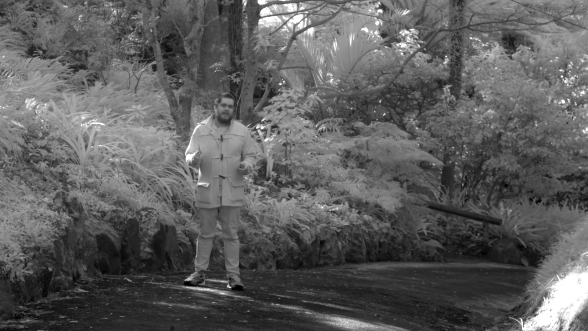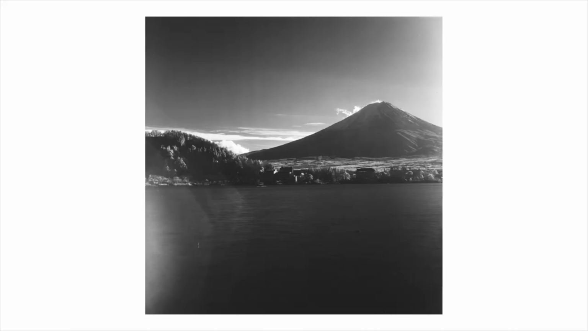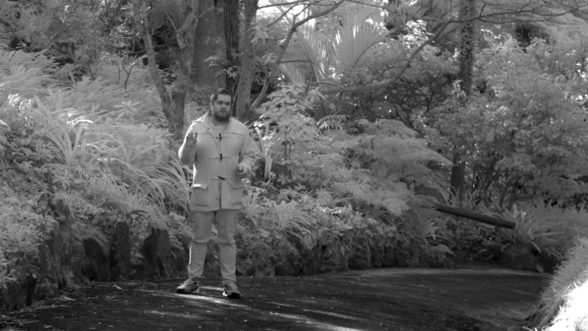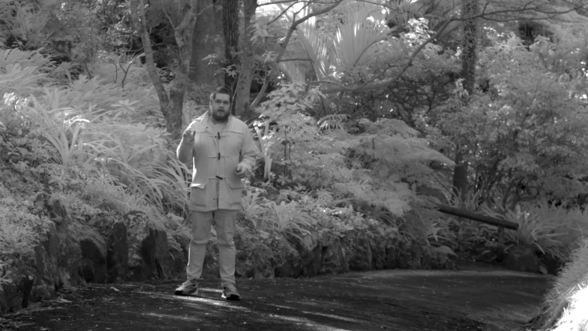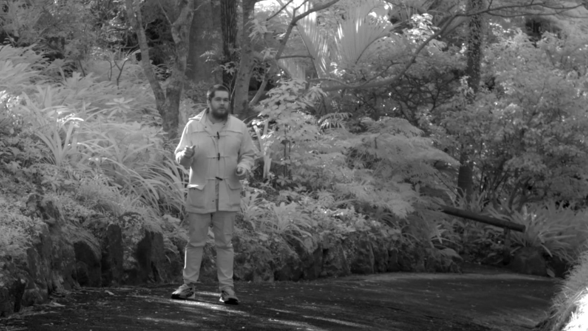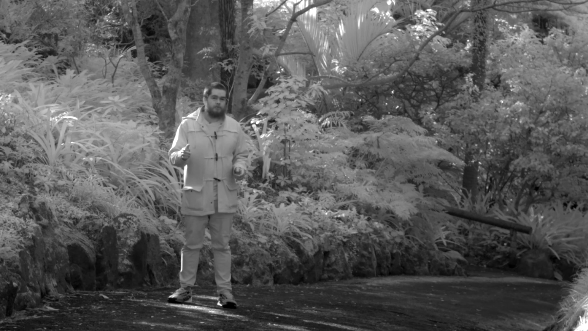But I found that even with shooting Mount Fuji on infrared, the footage just didn't hit right. It just wasn't there. And those videos that I did in 2023 and 24, I want to redo them because I've gone ahead and got myself a camera like this one.